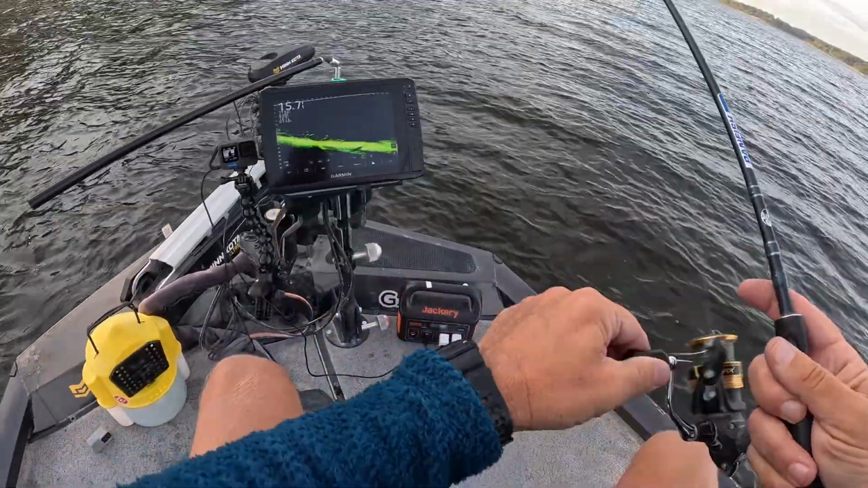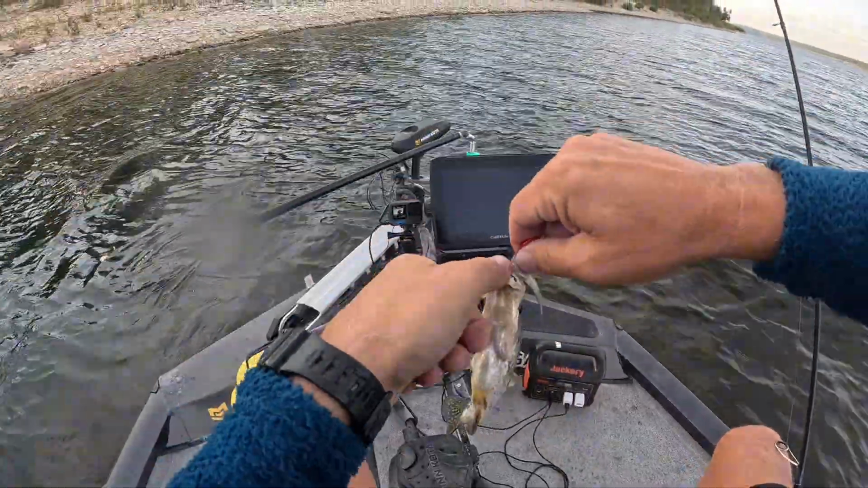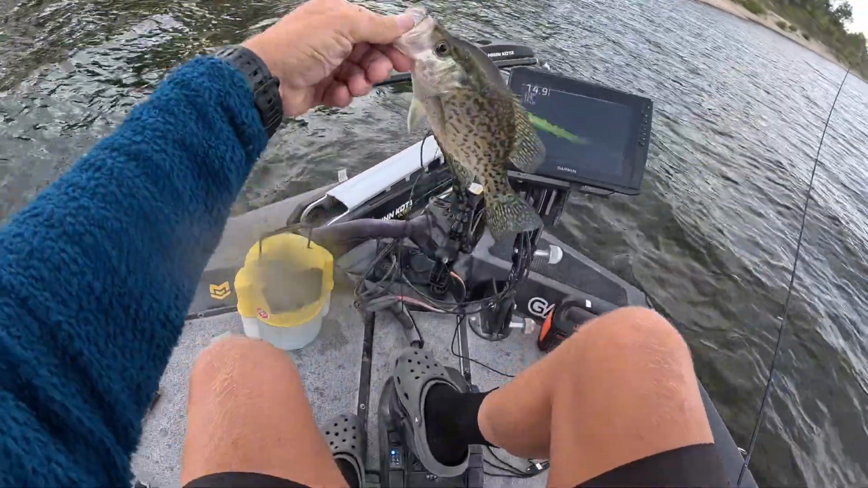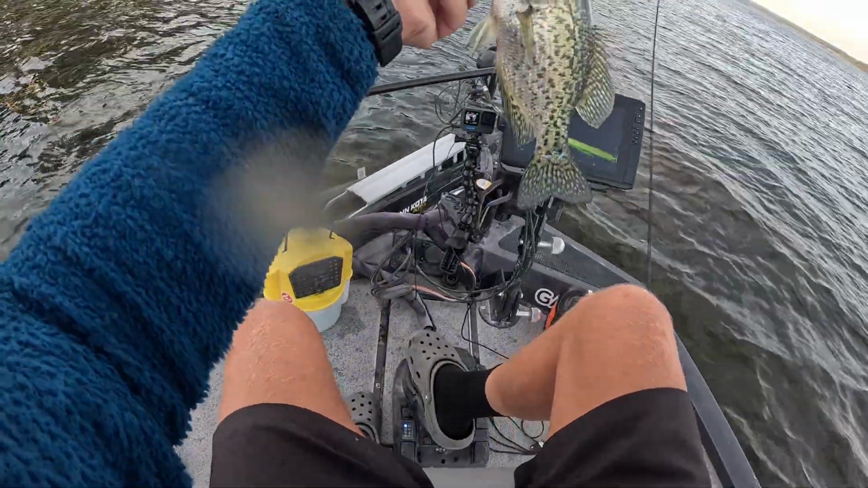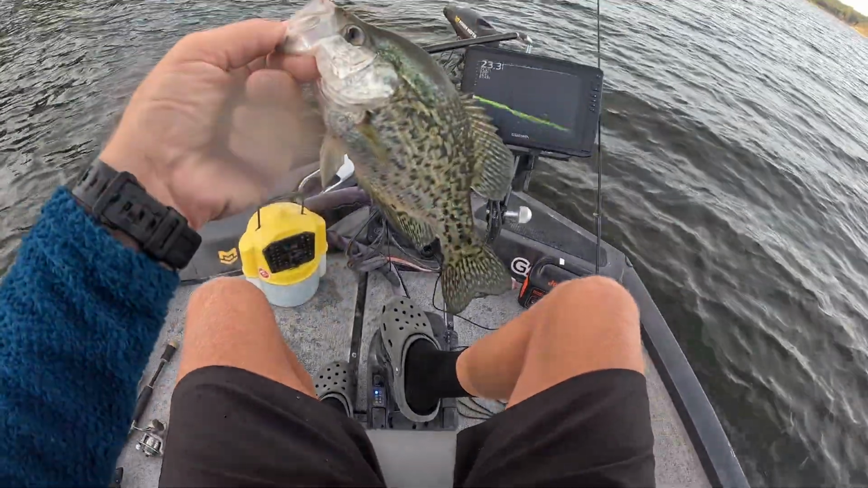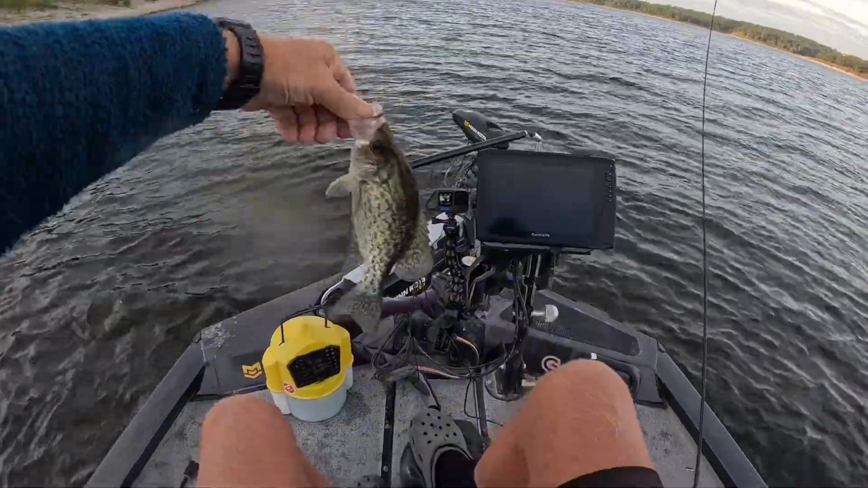Fish. There you go, first one of the day. I'm not going to keep any today, but I kept a limit yesterday and I got quite a few at home yet, so it's a pretty fish. Every bit of 10 inches. So yeah, right over this brush pile. Yep, that's one on the day. We're going to let them go. Pretty fish.